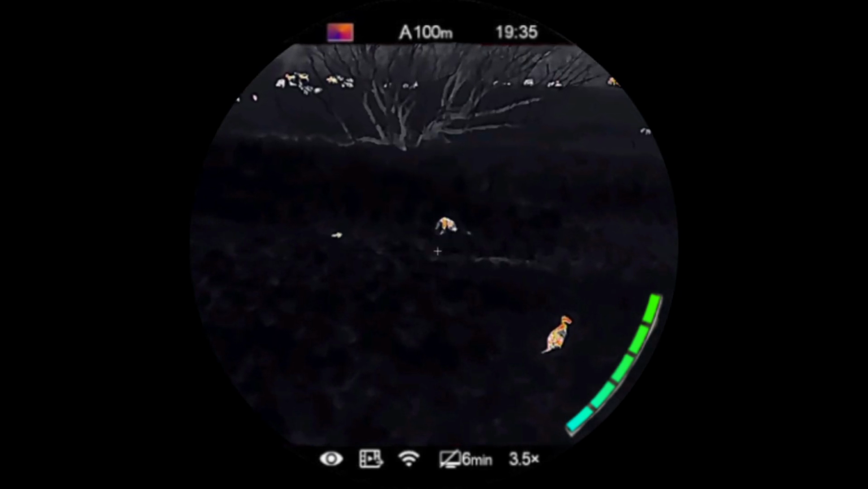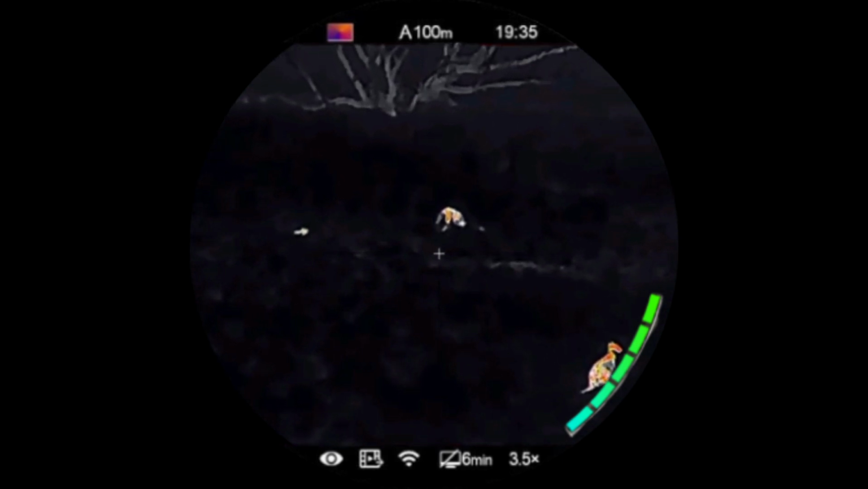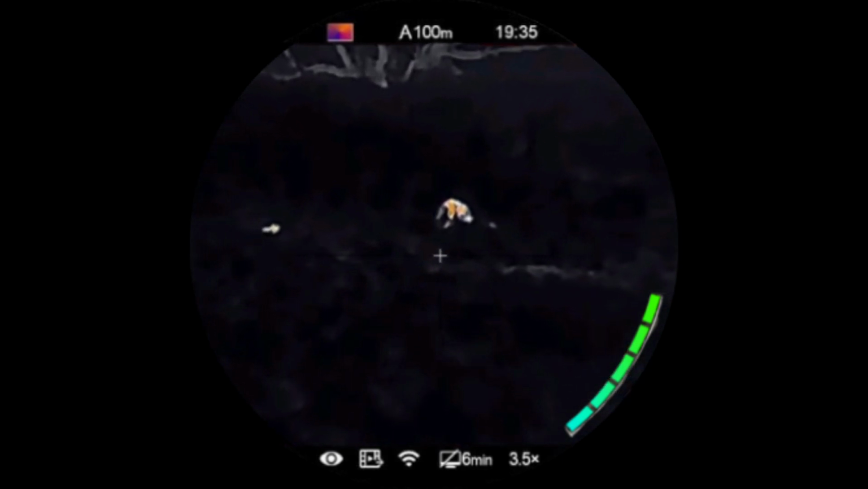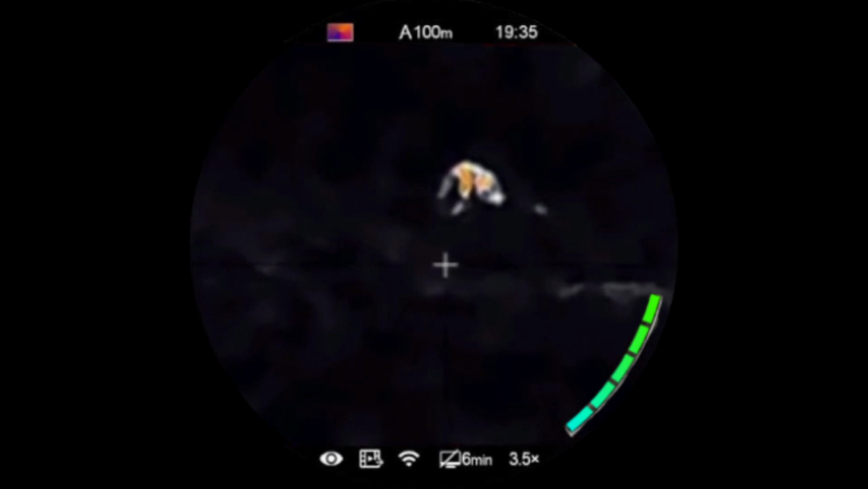Now you see, kids, it was at this moment I'd stopped recording to take a photo through the scope and forgot to press the record button again, thus missing one of the greatest fox shooting moments of my life. And that's definitely not how I met your mother.